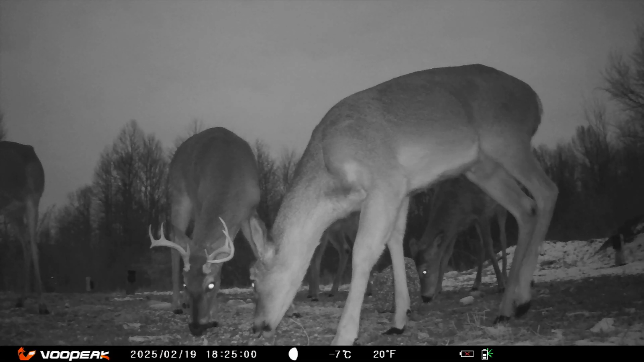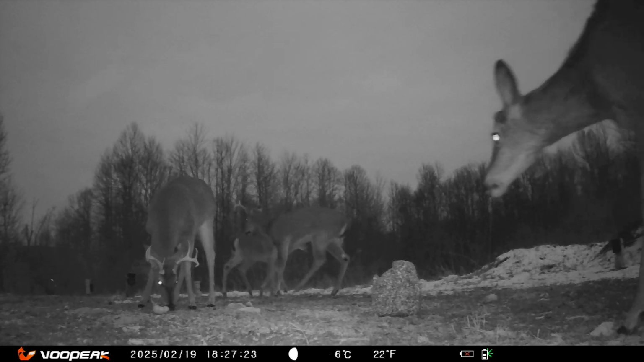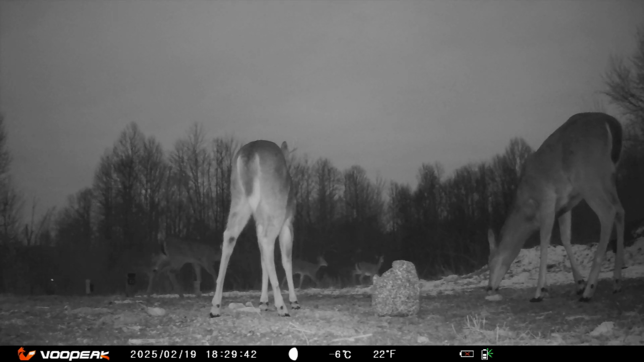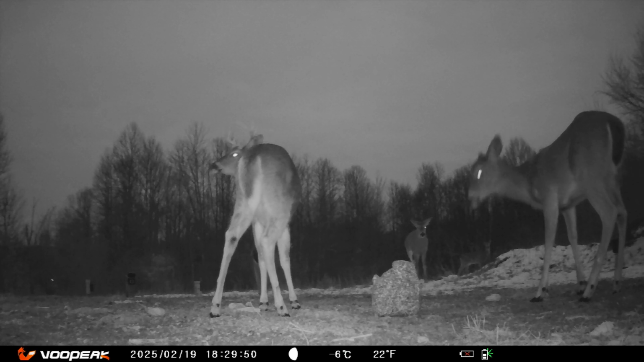In the deer world, dominance is often determined by a combination of factors, including body size, age, and aggressive behavior, with larger, older bucks generally holding higher social status. Heavier bucks tend to dominate smaller ones.